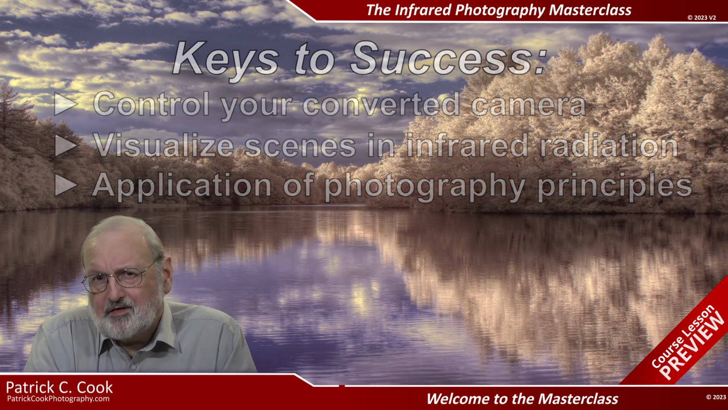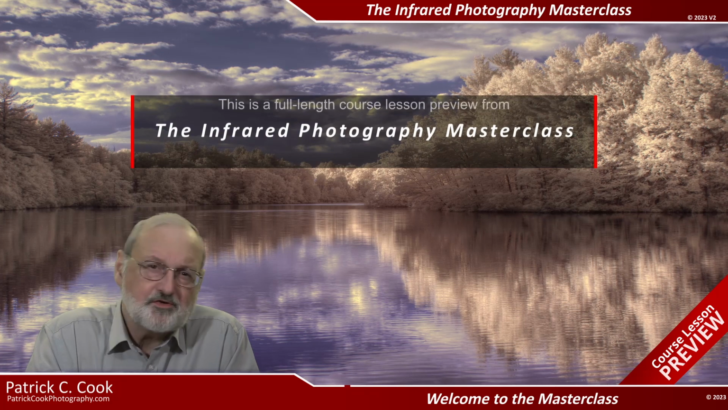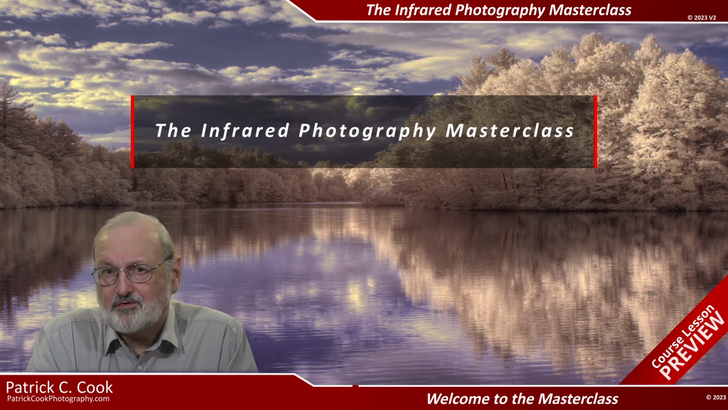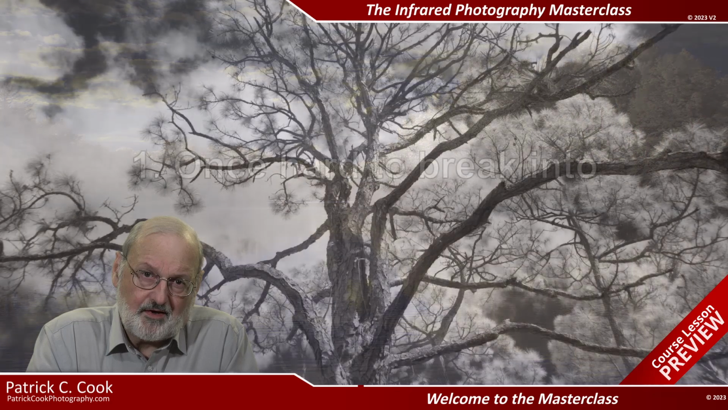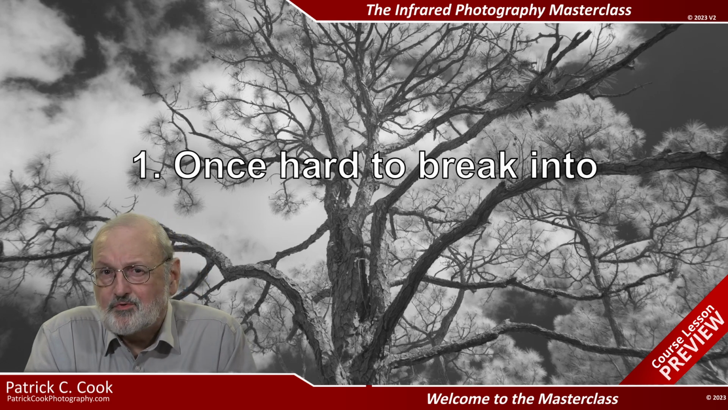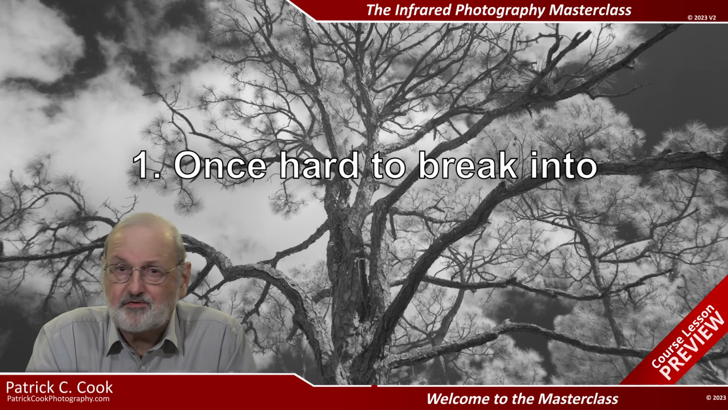In infrared photography, if it's so good, why isn't every photographer practicing it? Well, I've made two observations in the years that I've been practicing infrared photography. It was once a branch of photography that was hard to break into. Camera conversion was expensive, image processing software was expensive and required scaling a steep learning curve.